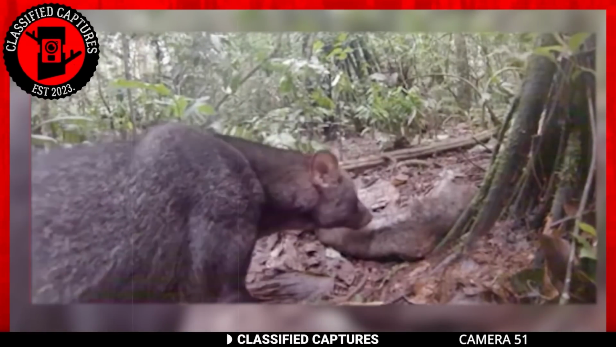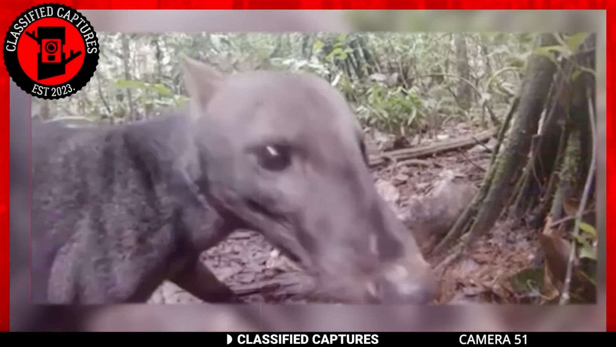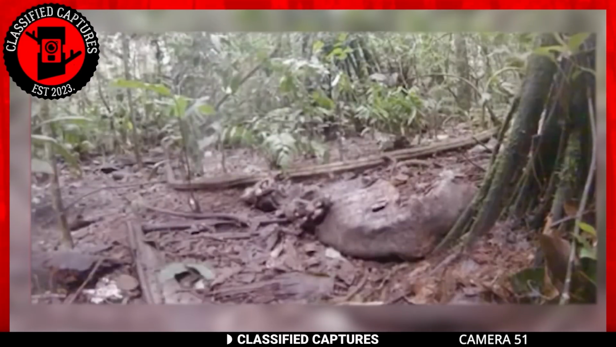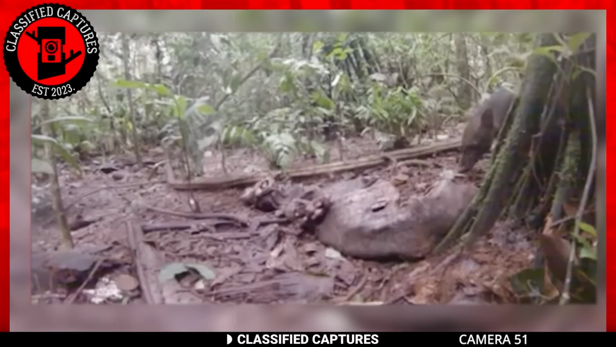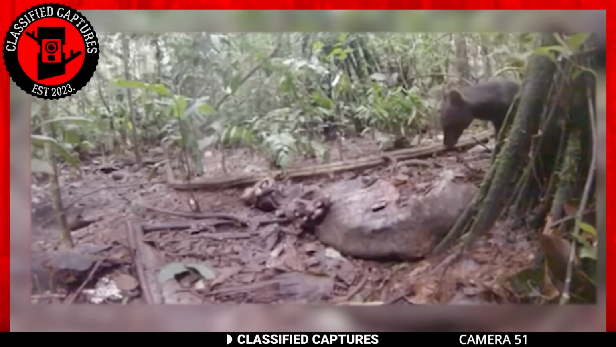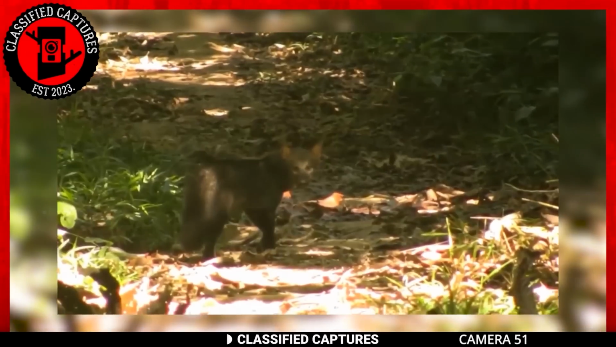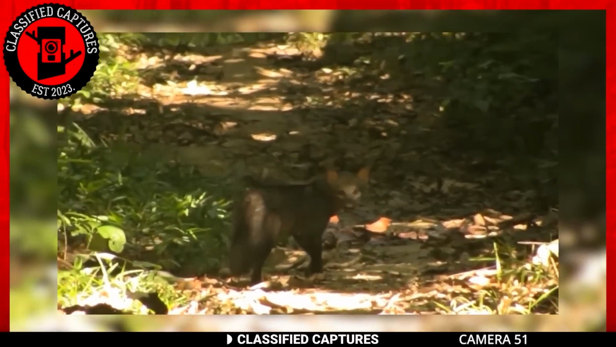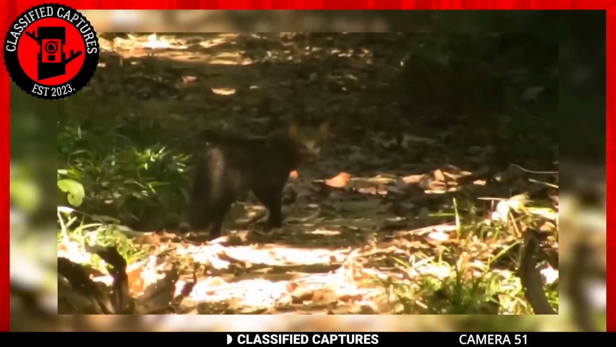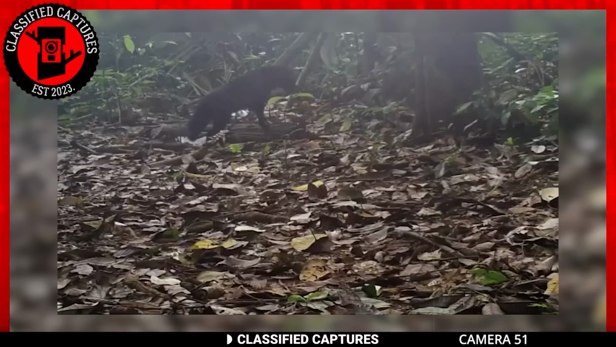It was in May 2014, in the depths of southeast Peru, that a trail cam captured something truly extraordinary. This creature, with its eerie appearance, left even seasoned explorers trembling with intrigue. As the footage unveils, we catch a glimpse of a creature that defies conventional explanation. Its form, obscured by the dense foliage, seems monstrous and otherworldly. The mind races with wild speculations. Could this be a mythical beast, a relic from a forgotten age, or an otherworldly entity that has made its home in the depths of the rainforest?